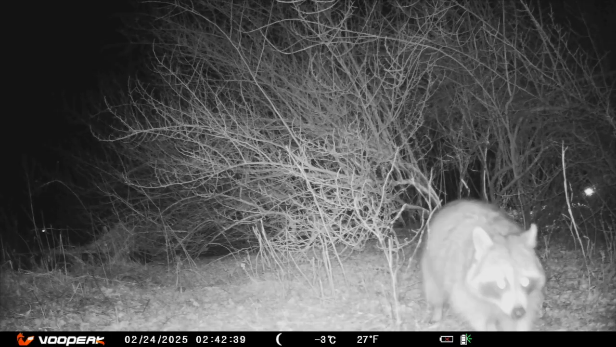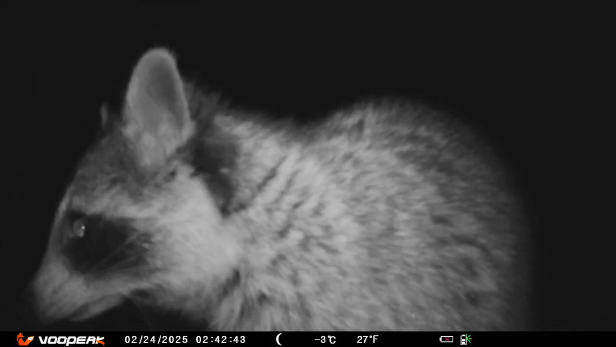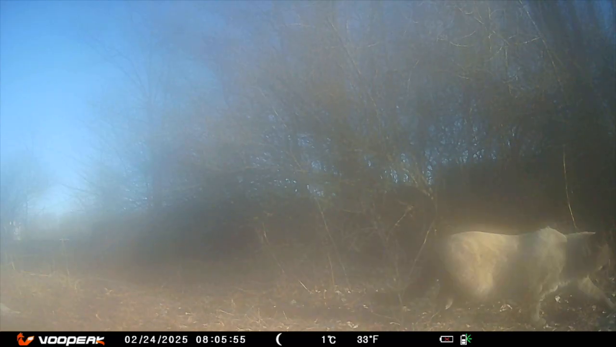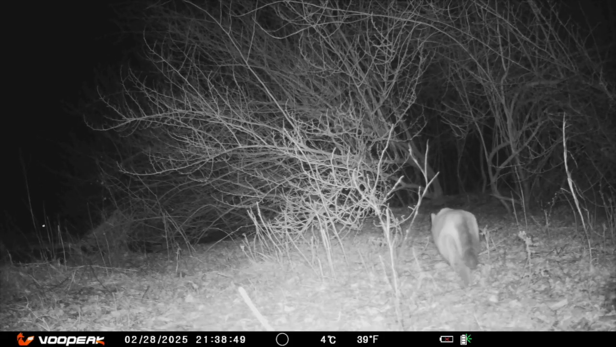We're getting a close camera look at a raccoon's nose. Well, that was interesting. 33 degrees and a little camera fog. I was super excited to get to see a skunk again. It's interesting to get to watch the cat creep in an attempt to catch something.